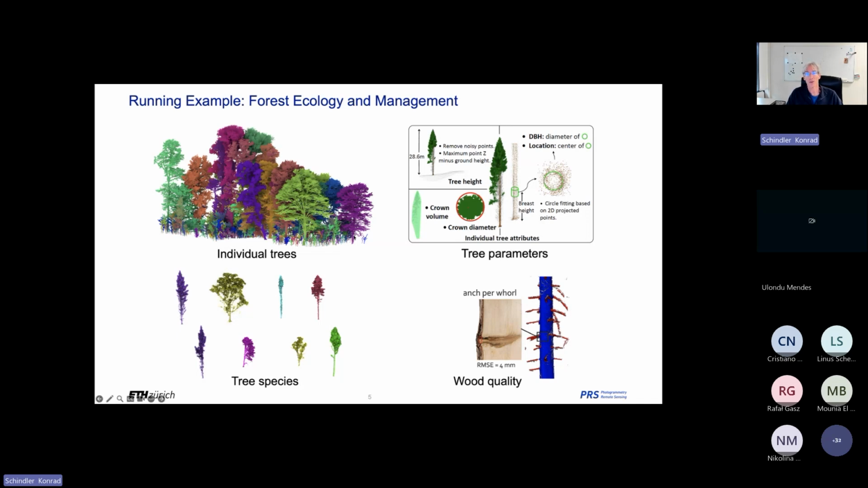And you want to access all sorts of parameters. I'd say there are two types of attributes. One of them is mostly geometric, so it can be derived quite easily or reasonably well if we have the individual trees. What's the stem diameter? What's the crown diameter? What's the crown volume? What's the height of the tree? And then there are more physical or qualitative attributes, like what is the wood quality, what is the health of the tree, and these sort of things.